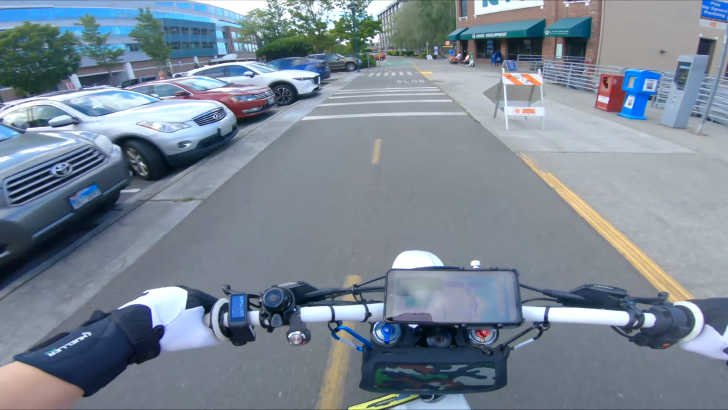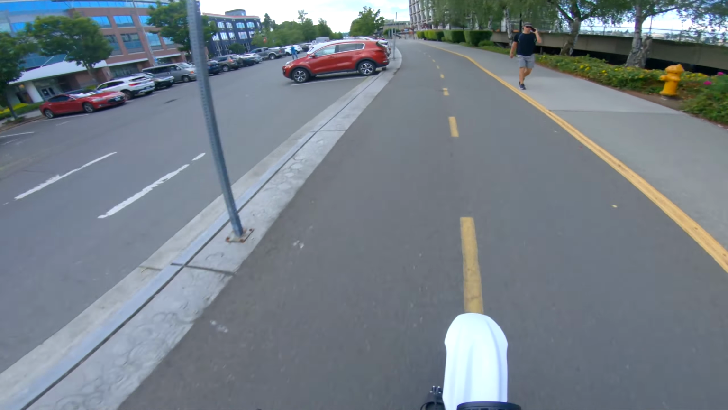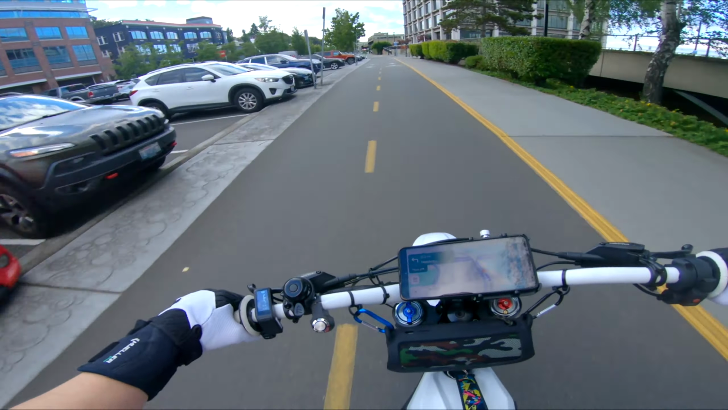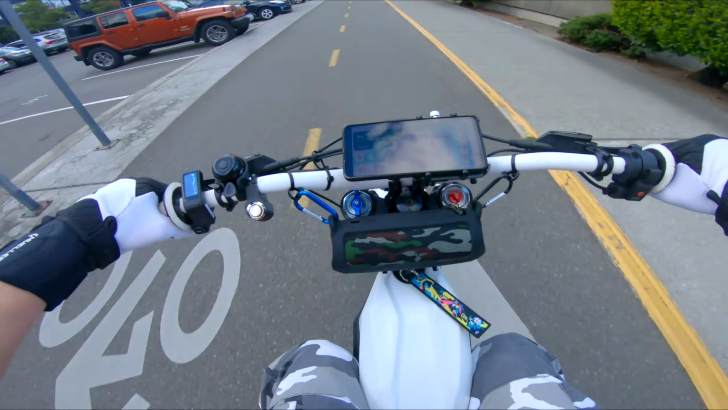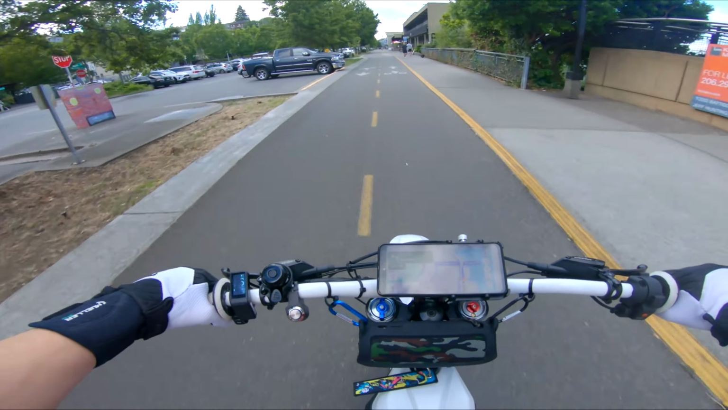So I got there with like 75% battery. It didn't take too long to charge up. I left there with about 94%, and I'm definitely not going to use 14% getting to Gasworks. So overall, it's going to be worth it. We didn't get too much of a gain there, but it should honestly be enough.